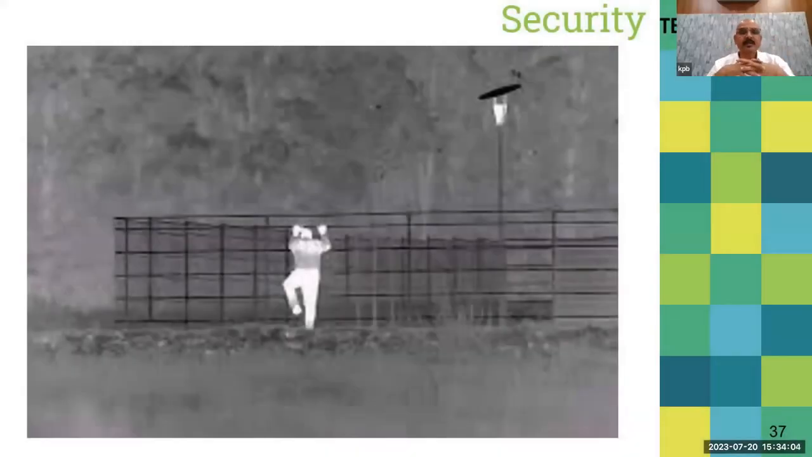Here you can see that it is not only used for temperature measuring applications, it is also used for surveillance applications. In night vision cameras, it can give you a crystal clear picture even if there is no light.